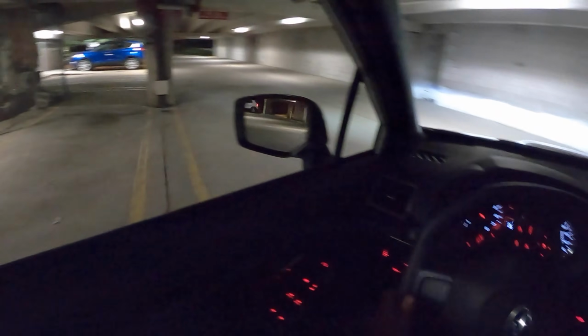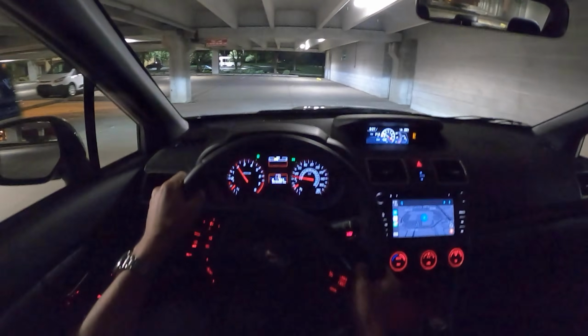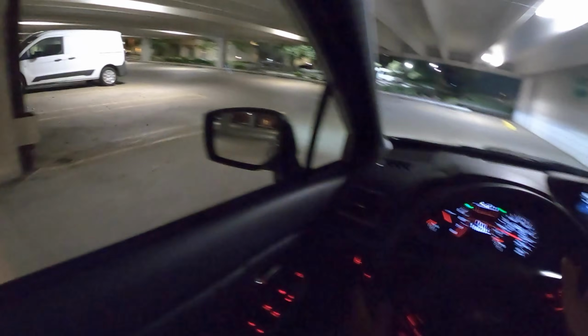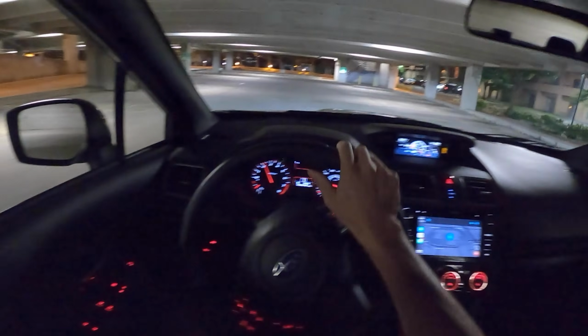The manual transmission is definitely one of Subaru's better efforts. It's a little bit lighter than the BRZ.